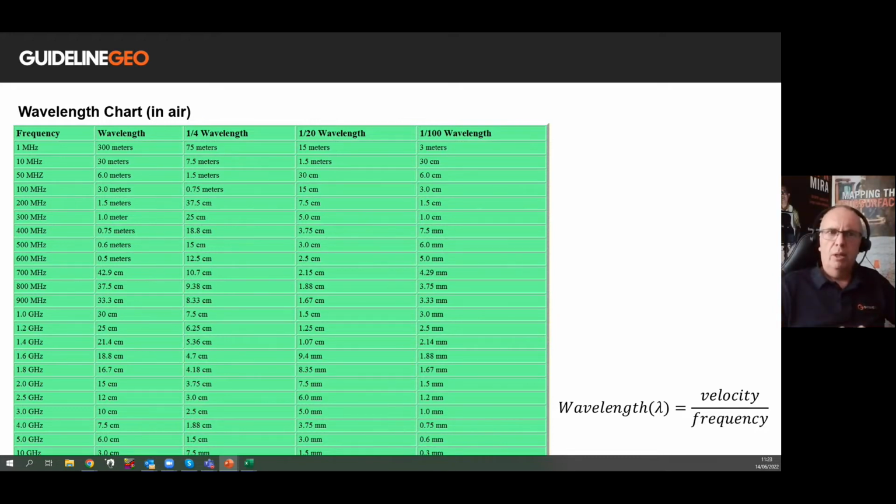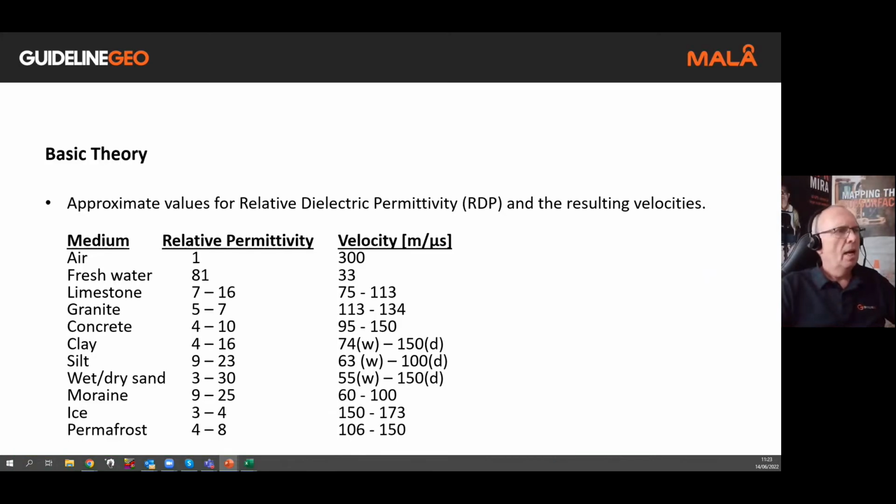So when we're looking at the wavelength, take into consideration the velocity of the signal and also the relative permittivity. I've got a chart here of typical values, and you're going to notice that the relative permittivity of air, and that's what we're referring to, the relative value, is 1, or vacuum is 1. Freshwater, you'll notice, has a very high value. This is one of the contributing factors to the limitation of GPR in water, depth penetration, and some other factors.